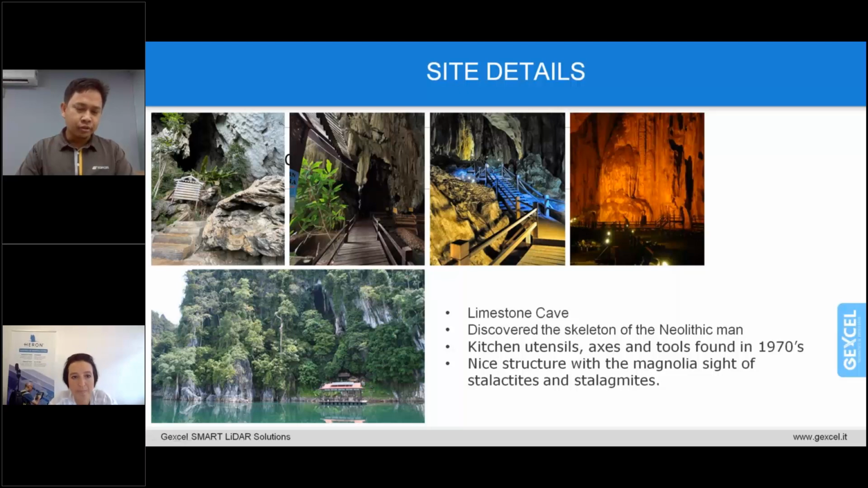Okay, let me share a short detail about the Bhd Cave. Bhd Cave, also known as a limestone cave, provides a spectacular sight of towering limestone hills. The secrets and mysteries of the Bhd Cave are still to be explored, and it is believed that the cave has historical value, as some archaeologists from the national museum discovered the skeleton of a Neolithic man.